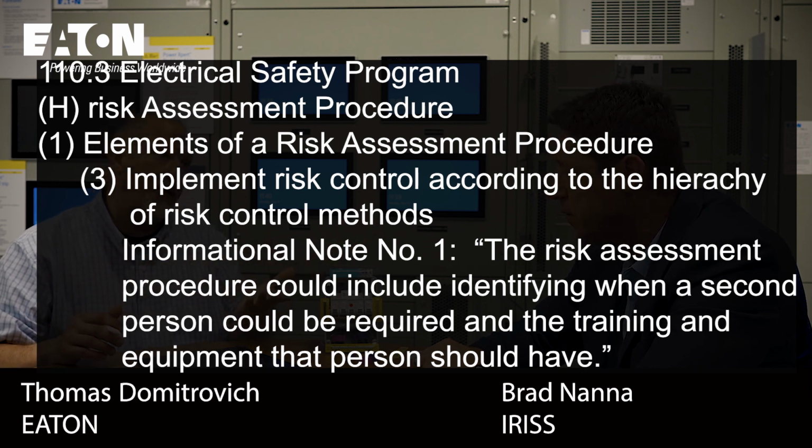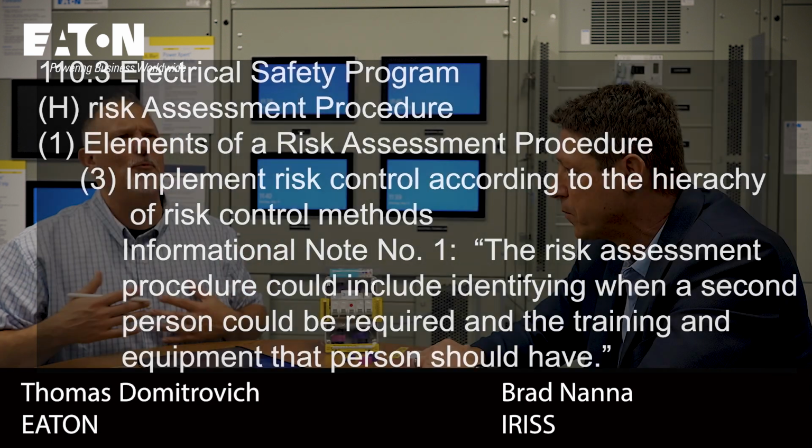And then when you actually get everything exposed and you're doing the thermography, you're not in there. You don't have your elbows in there. You're standing out here. So the risk, from a risk perspective, is likelihood and severity. The severity is high, depending on the amount of incident energy.